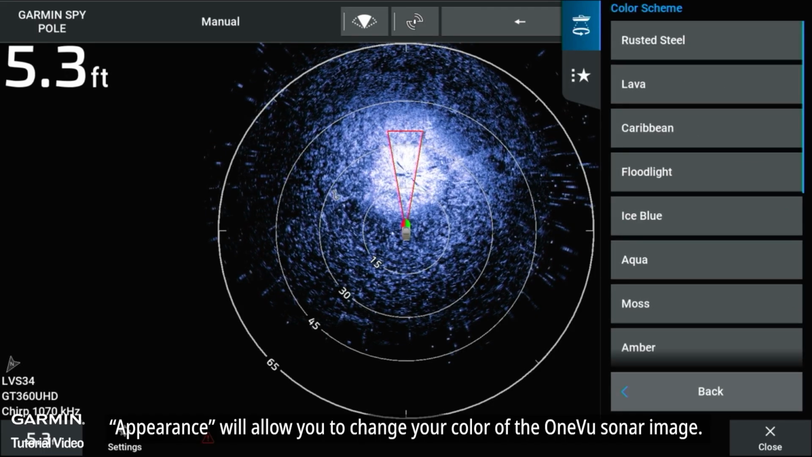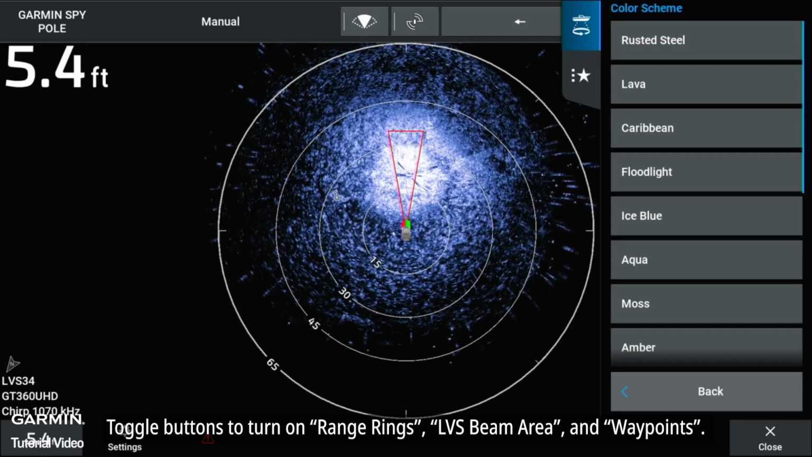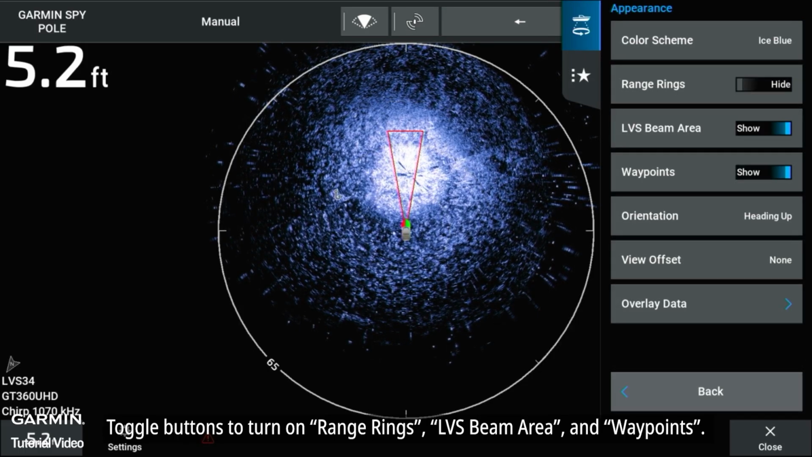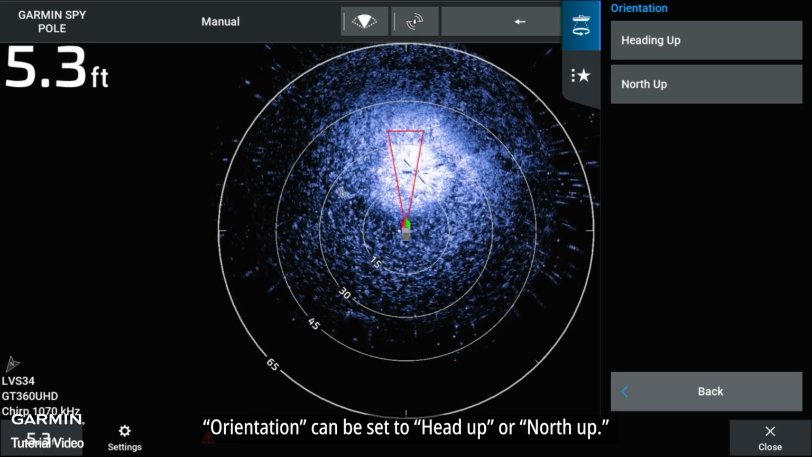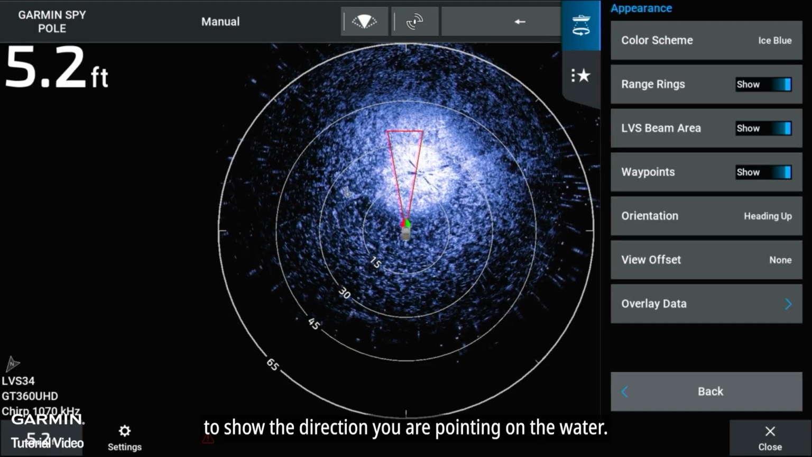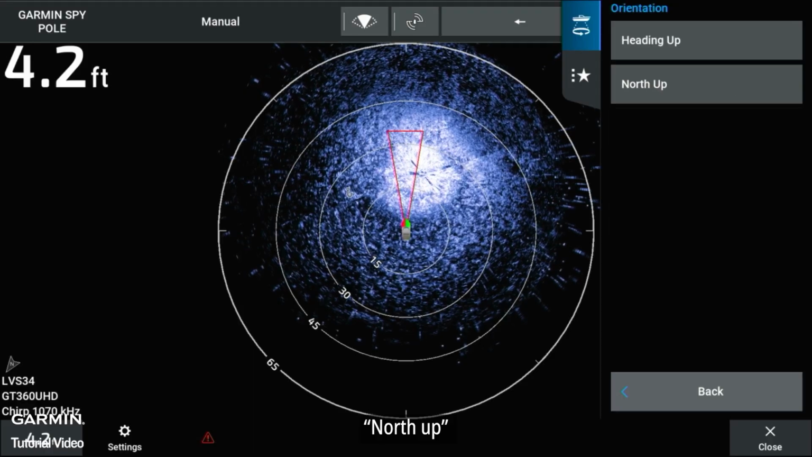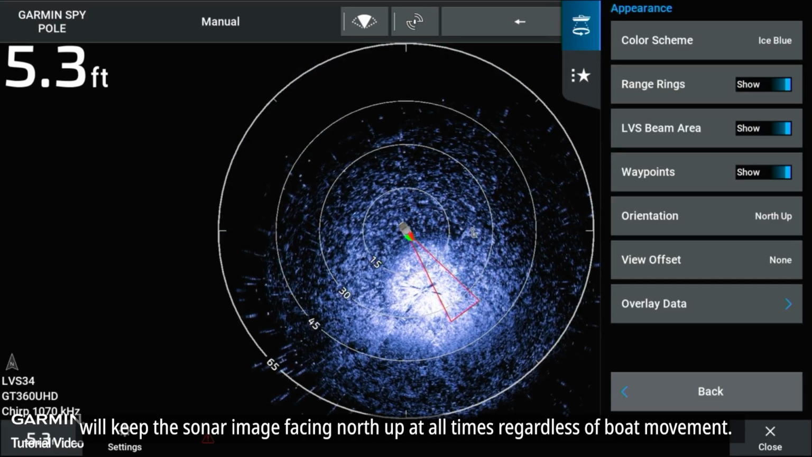Appearance will allow you to change your color of the OneVu Sonar image. Toggle buttons to turn on range rings, LVS beam areas, and waypoints. Orientation can be set to heading up or north up. Heading up uses your Spy Pole heading sensor or other heading sensor on board to show the direction you are pointing on the water. North up will keep the sonar image facing north up at all times regardless of boat movement.